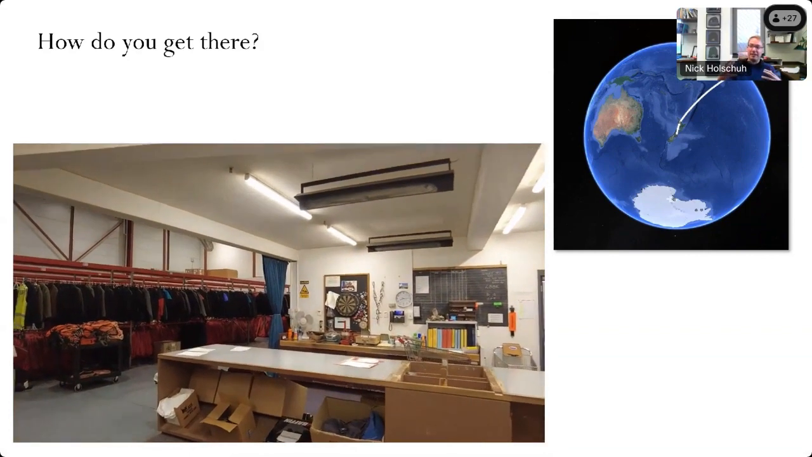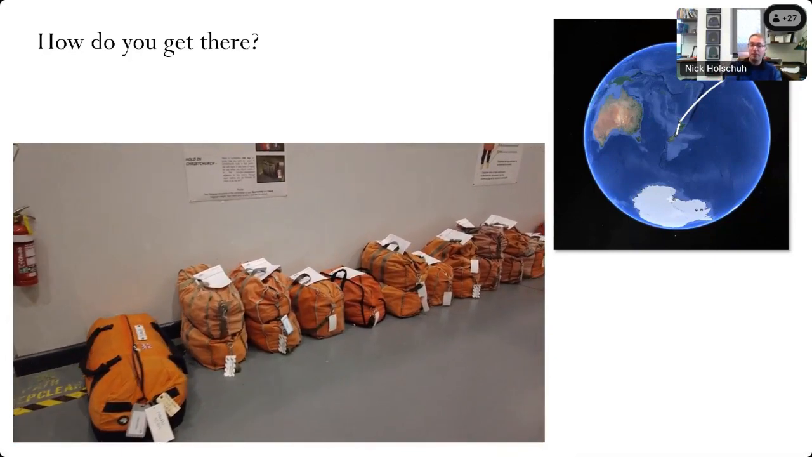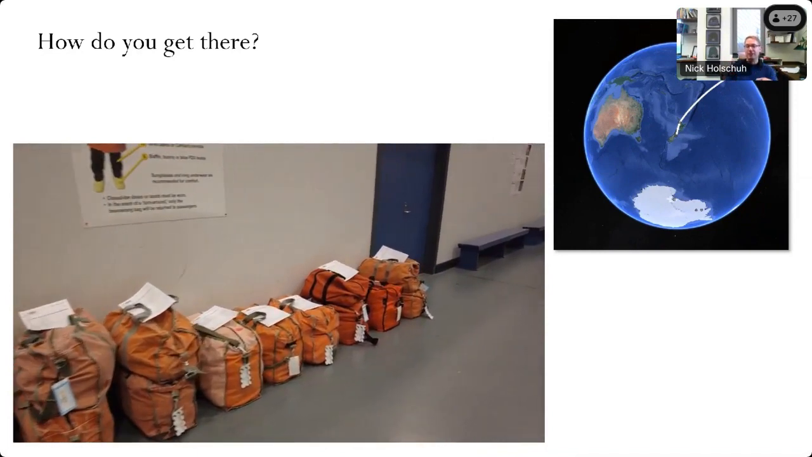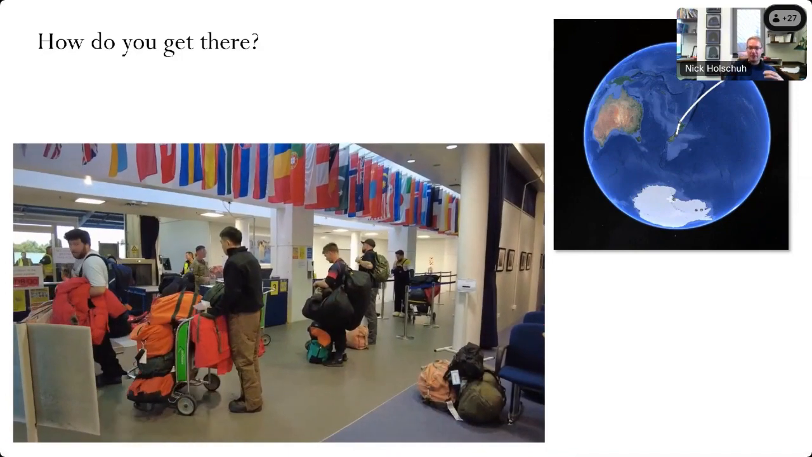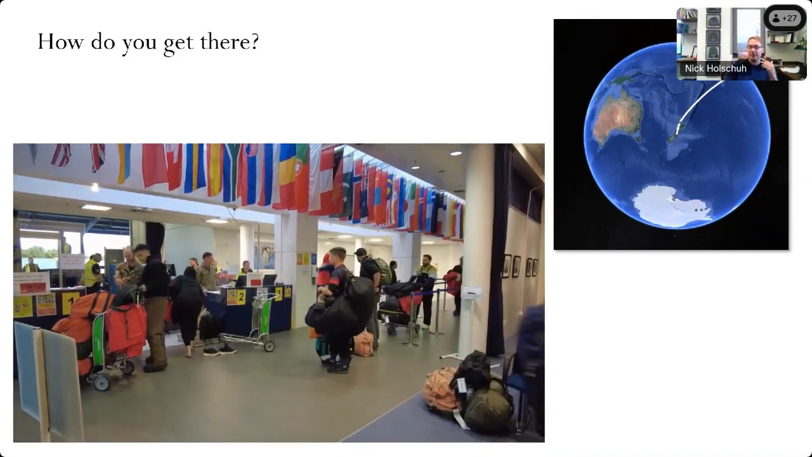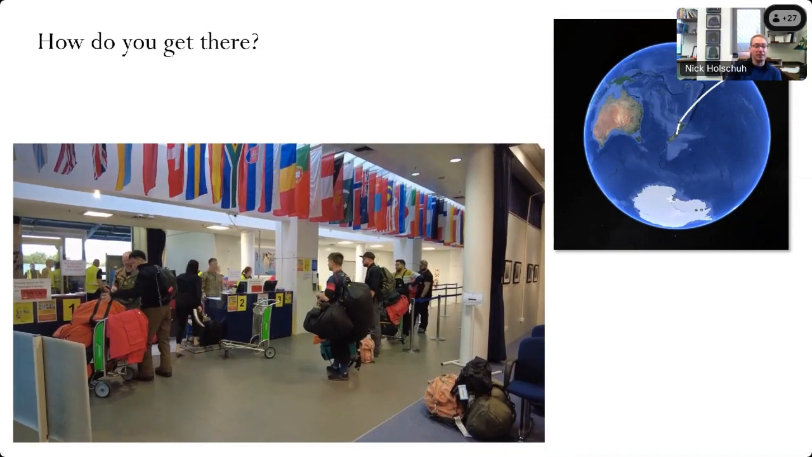You've told them in advance kind of your size. They will have pre-packed one or two of these orange bags for you of all of the cold weather gear. You try it on, make sure it fits, and then you put all of your equipment, your personal cargo, and your extreme cold weather gear into the cargo to travel down to the ice. So you go through customs just like you would leaving any other country.